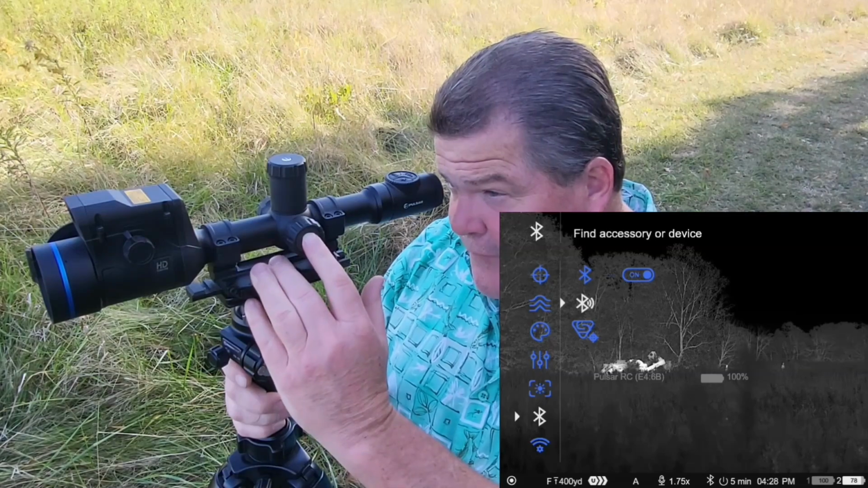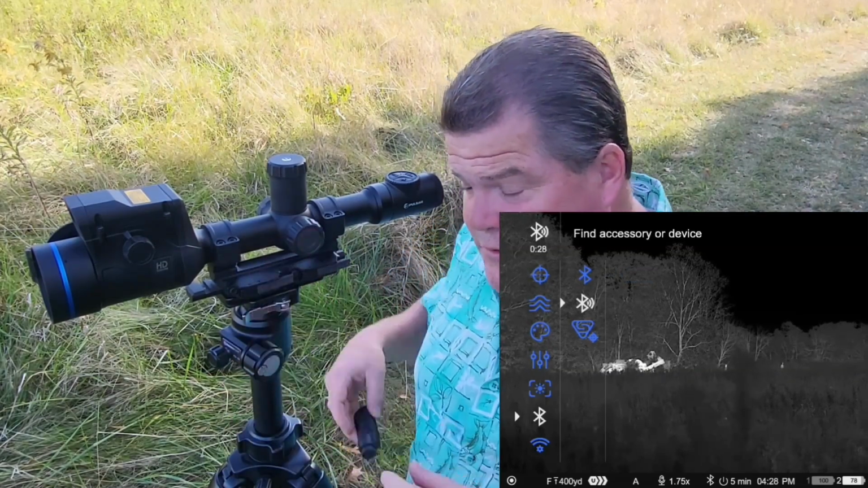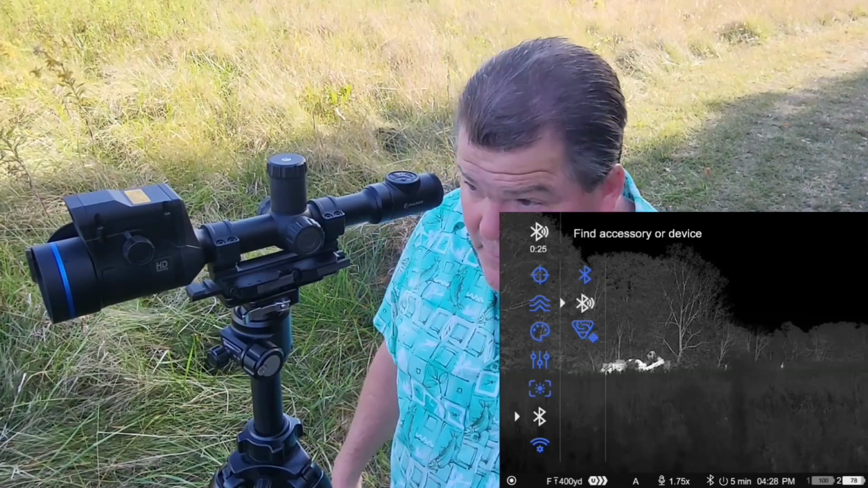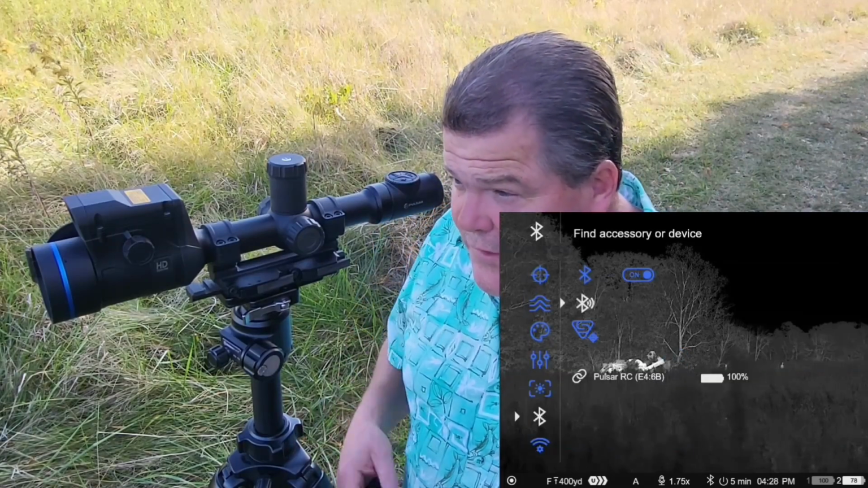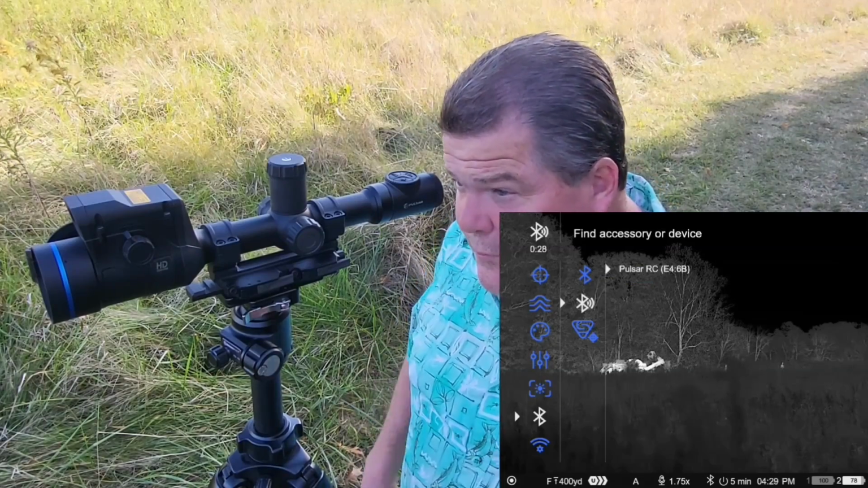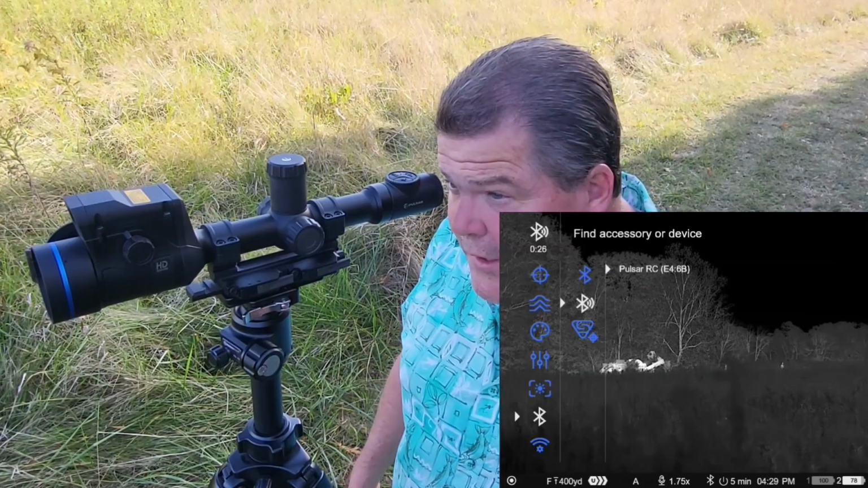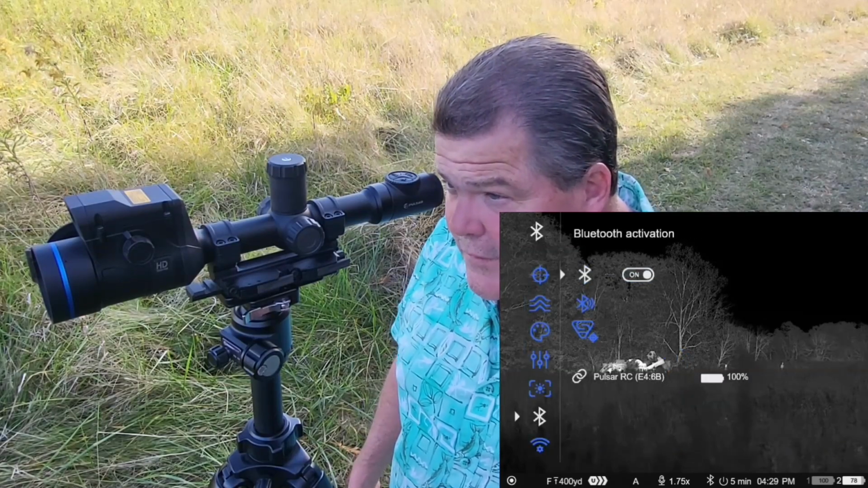So for example, if I click on that, it's going to start searching for the remote. In the case of this, I have one here. I just hit a button and you can see where it says connection successful, and it was able to find that. So now I could actually use this remote to manipulate my menu items by rolling this little encoder.